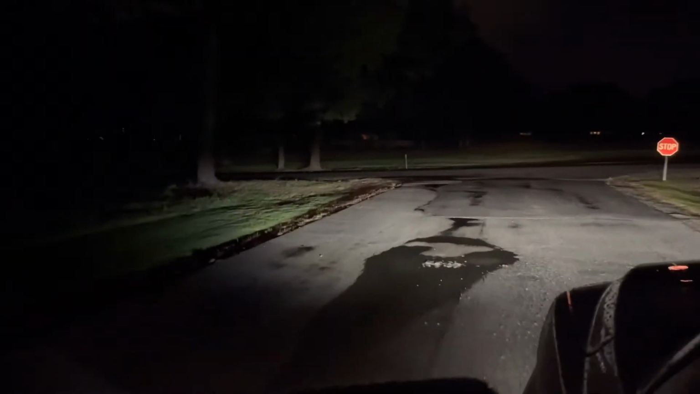It's pretty good. I like how it gets all the way over there to that tree when that's the front of the truck. Yeah, they're a lot brighter. I think that they were going to be brighter than what they are, though, to tell you the truth. You know, these are supposed to be their brightest ones.